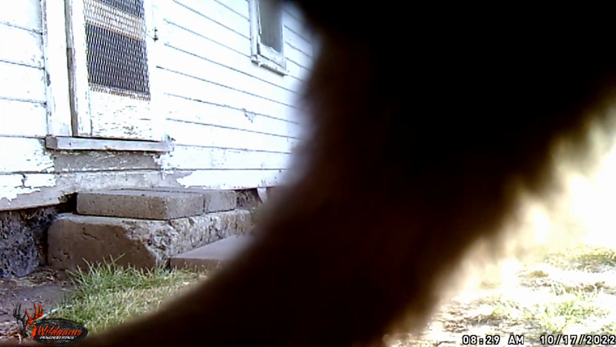I think this is Pepper climbing up the post that the camera is on.